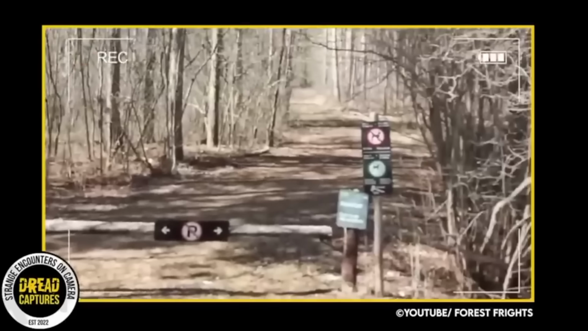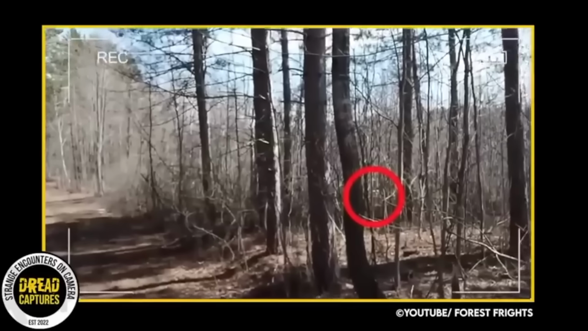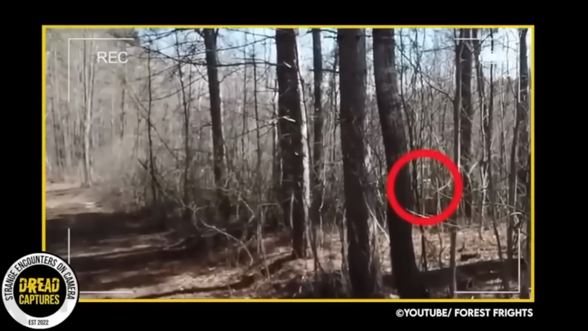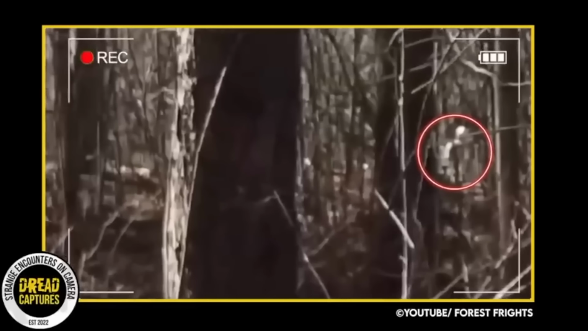On a hiking expedition, a group of friends stumbled upon an unusual sight captured in their drone footage. A strange creature seemed to materialize out of thin air, slinking out from the trees and into the camera's view.